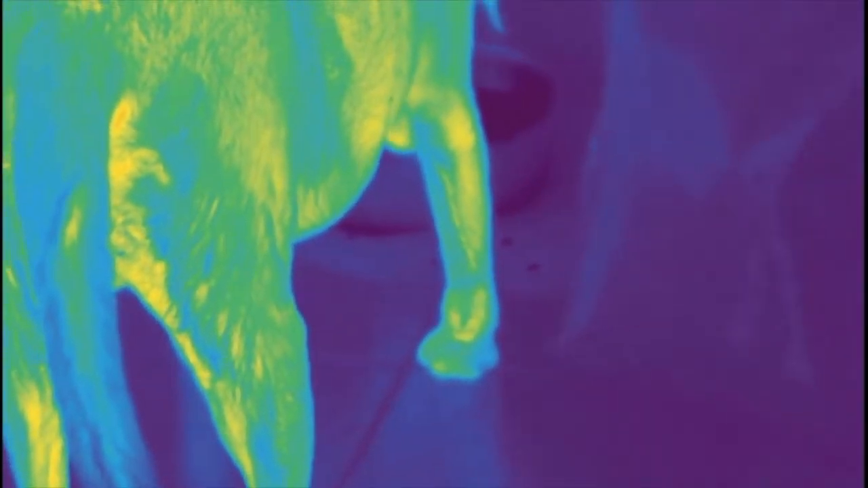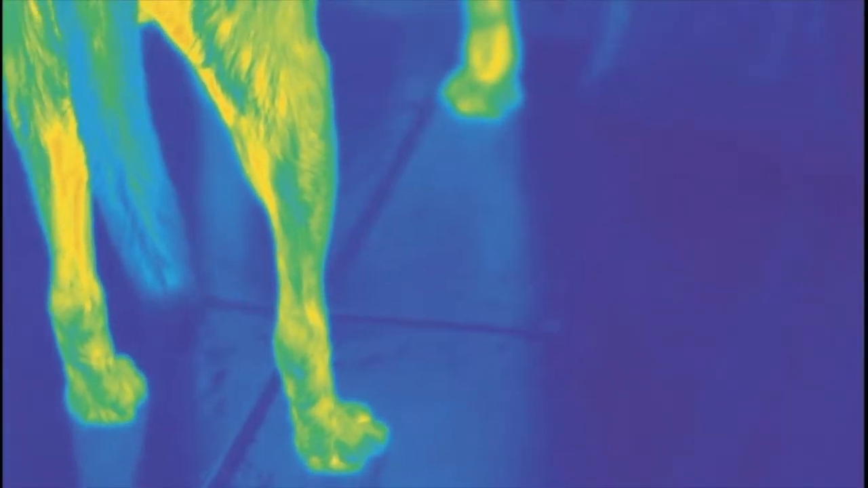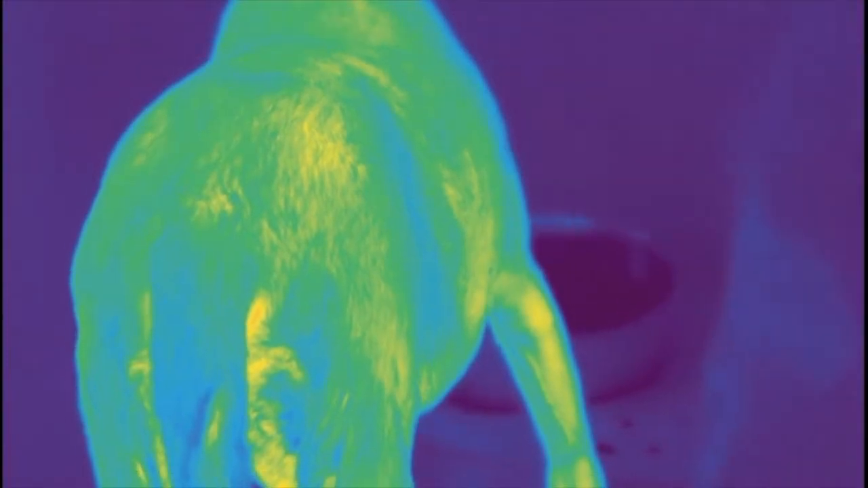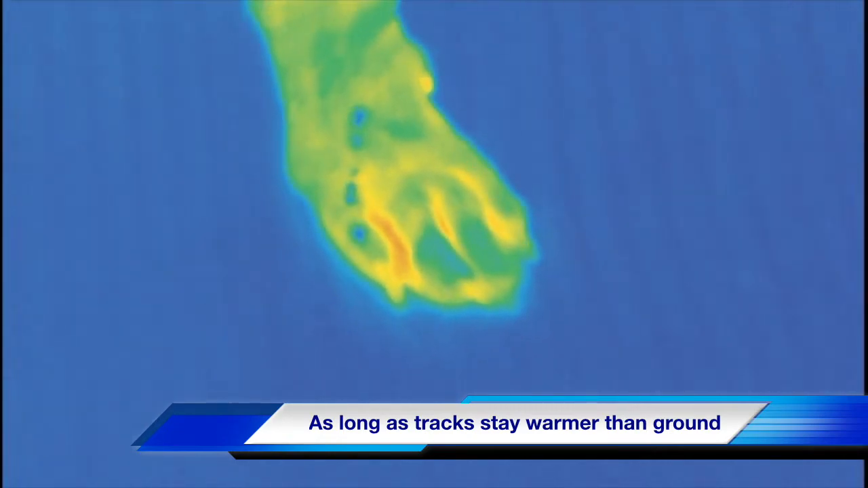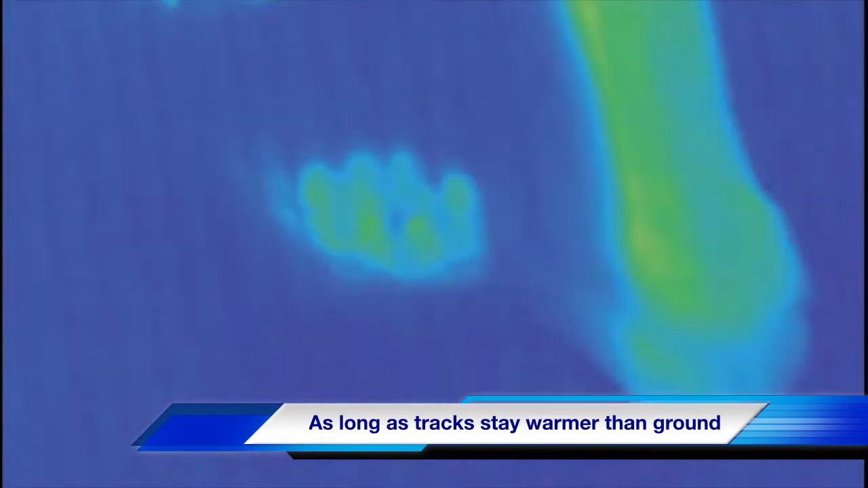Pretty cool. So here's a good example of if you were out hunting and you wanted to track. Paw prints will be left behind on the ground. Take a look at this. Watch. There you go. See? And the images will be there for quite some time afterwards. So you could track their paw prints. Yep, so law enforcement, search and rescue, hunters, and then contractors and repairmen.